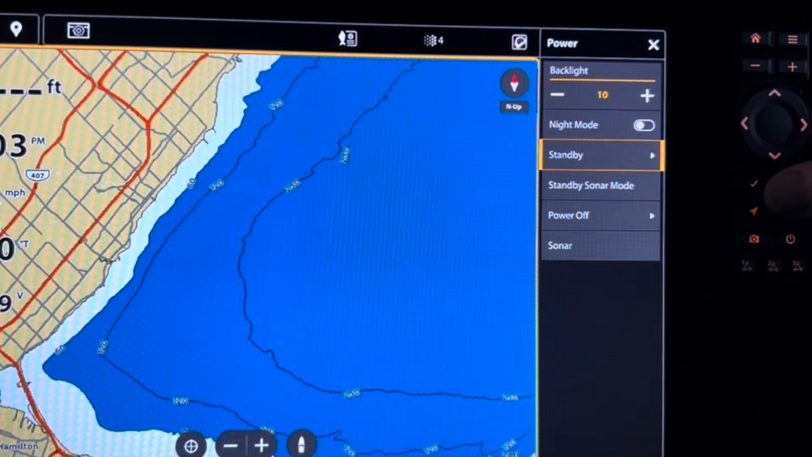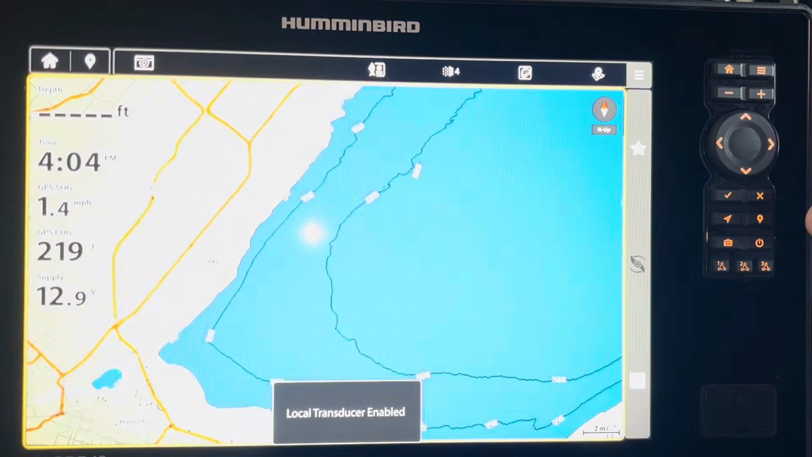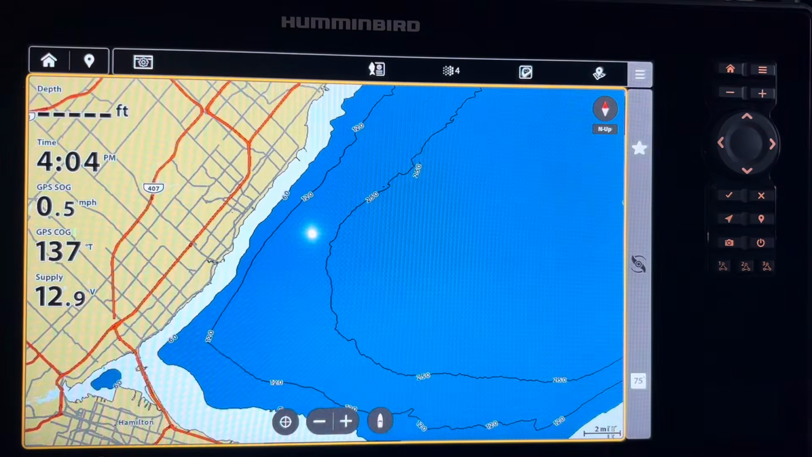Standby mode will reduce battery consumption. If you're fishing at the bow, you may as well put the console unit in standby mode. Standby mode will also eliminate unnecessary sonar pinging that could potentially scare fish. If you don't need it, turn standby mode on. To get the unit out of standby mode, just hit the power button and you will have it come back on.